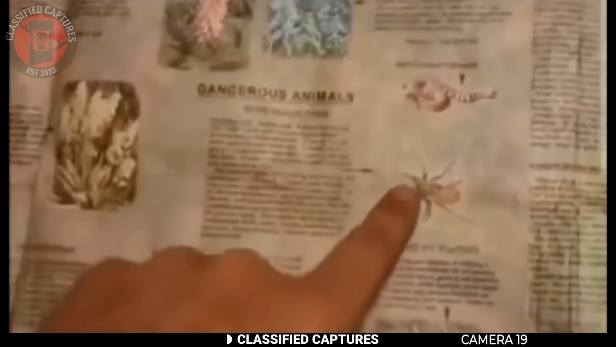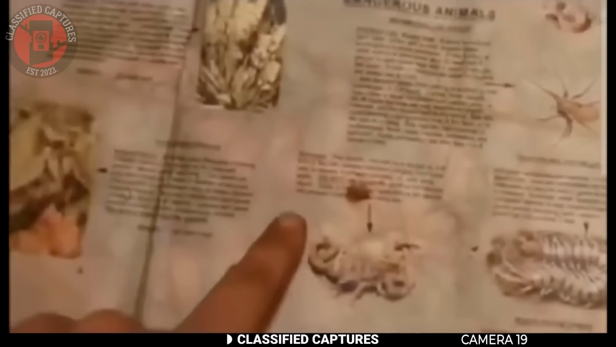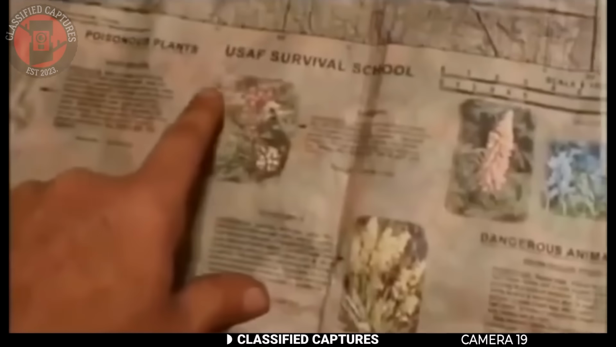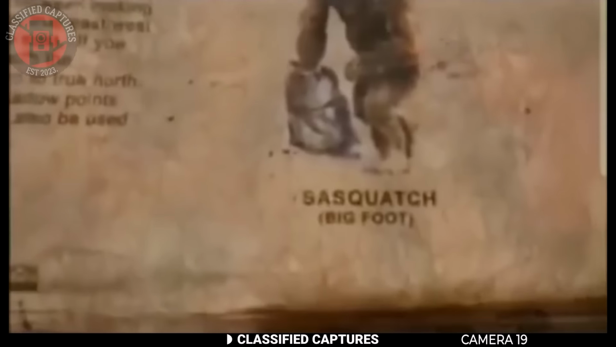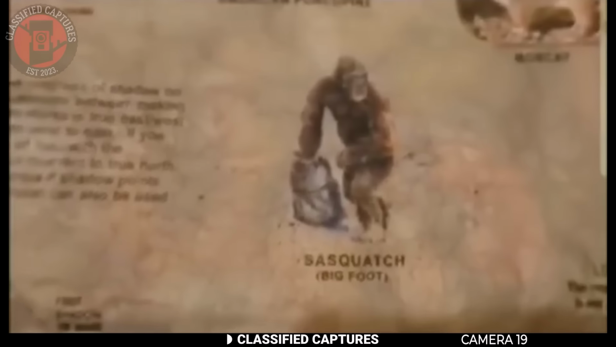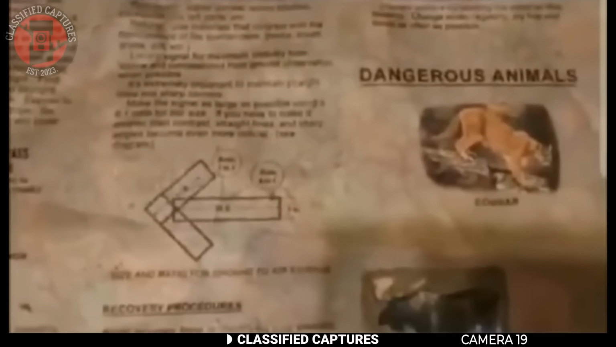Yeah, the same Bigfoot that for decades officials and skeptics alike have dismissed as nothing more than a myth, folklore, or hoax. But if this is true, if the US military once classified Sasquatch as a legitimate, dangerous animal, then what do they know that we don't? It would explain the secrecy, the cover-ups, the stories buried or ridiculed, because even if one of these creatures is real, it changes the entire narrative. So why list it as a threat? Could it be that encounters really did happen and the military had to acknowledge them? Or is this just another case of disinformation?